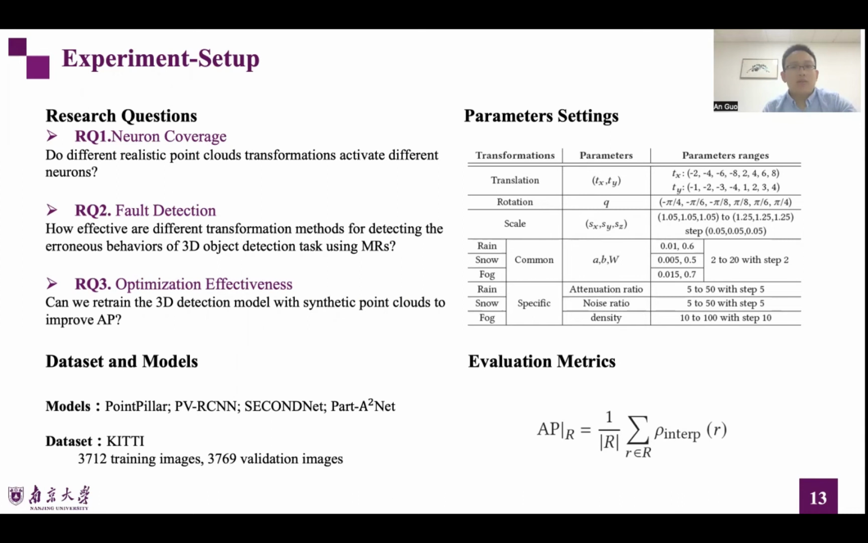Whenever the transformation operators are applied to original data, we randomly select the parameters for a specific transformation. Then, we employ the AP to measure the testing performance of LiRTest and use 40 recall positions to achieve a more fair comparison of the results.